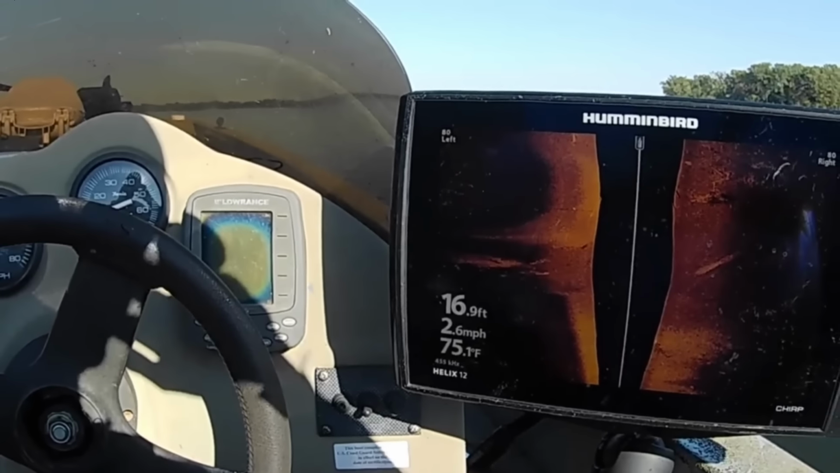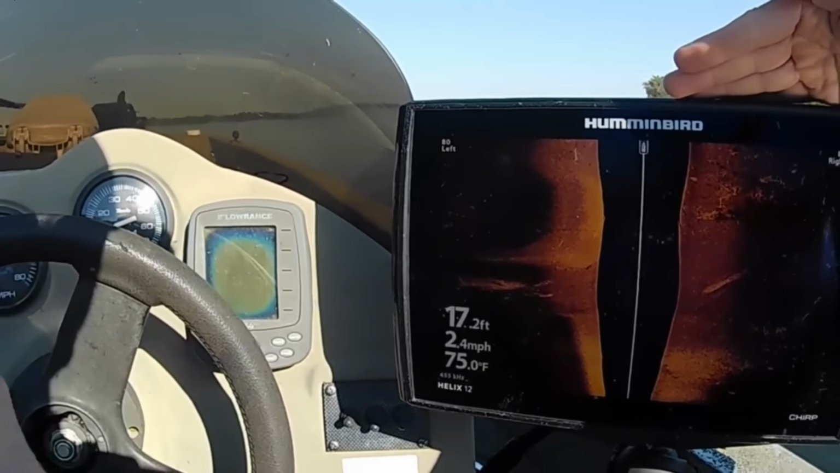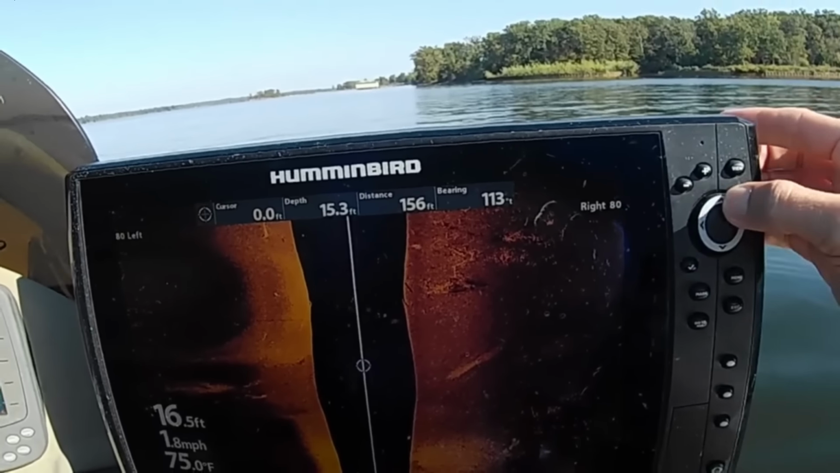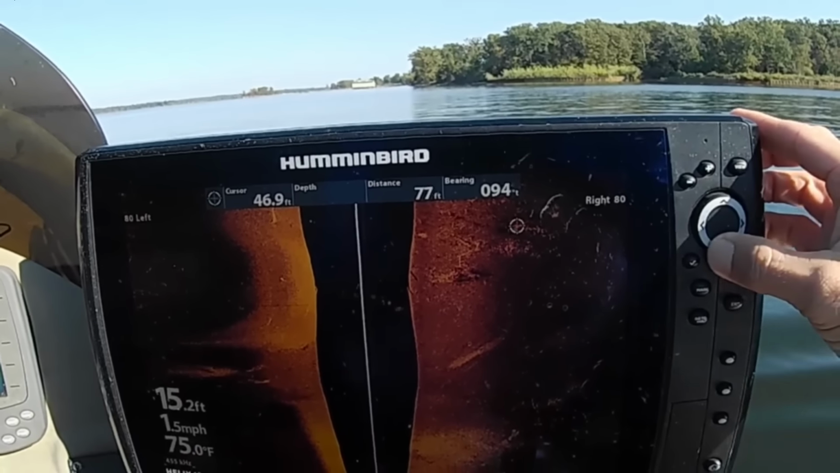I see some brush over here on the right hand side, and there are some fish in there. Let me zoom in on it real quick and show you what they look like.